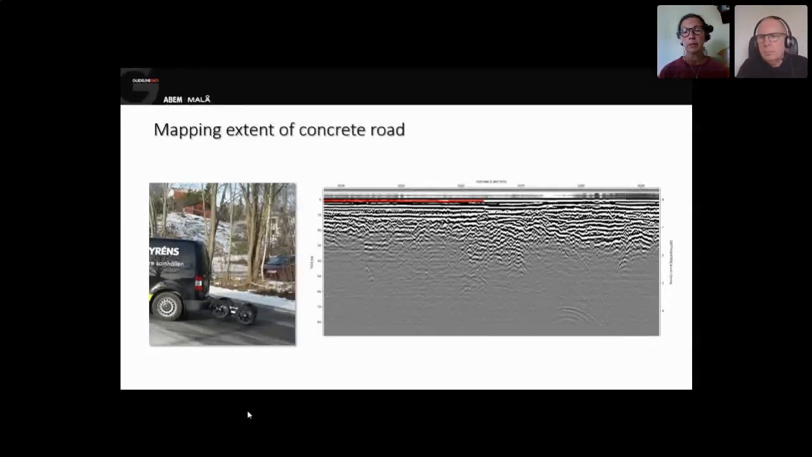Okay. Yes, in this picture, the road has parts with concrete and parts without concrete. And when you do a new main water pipe, you don't want to dig or destroy the parts with the concrete road. So it was important to know the location of the concrete before that project started. And I can't see the concrete itself in the radiogram, but I can see the rebars in the concrete.